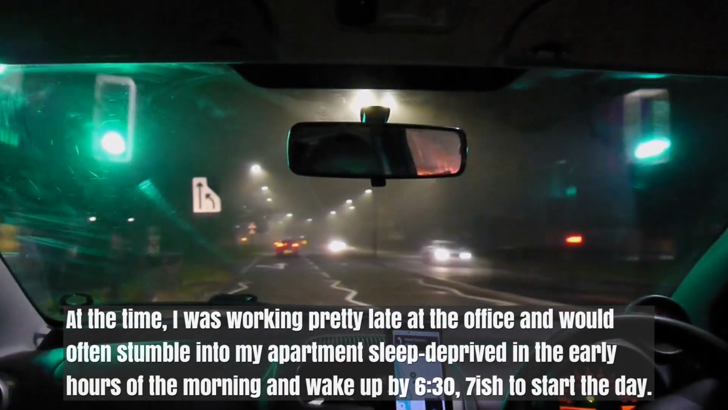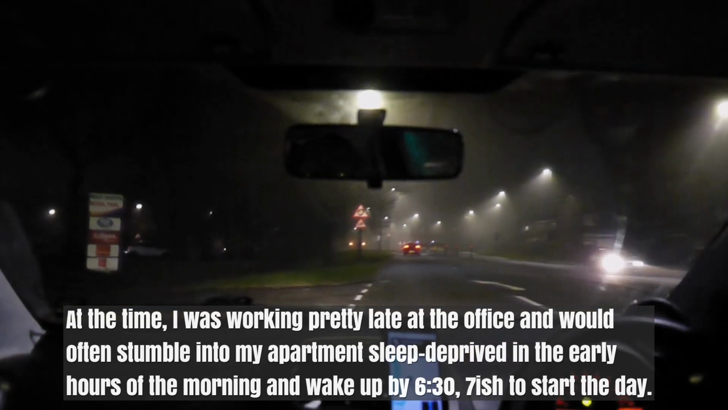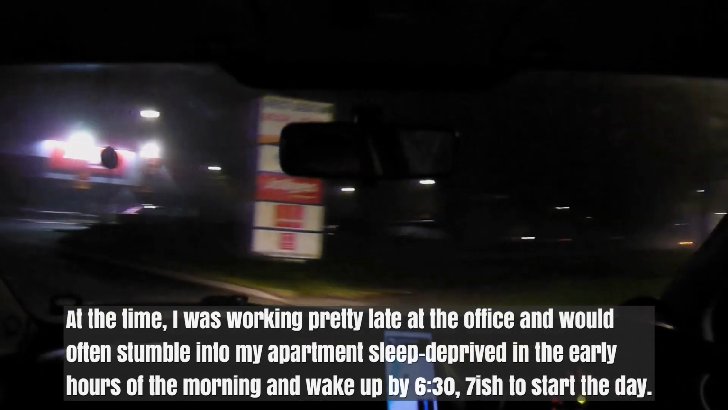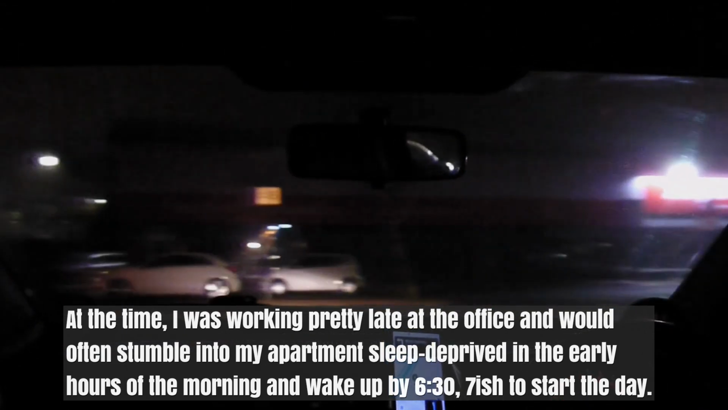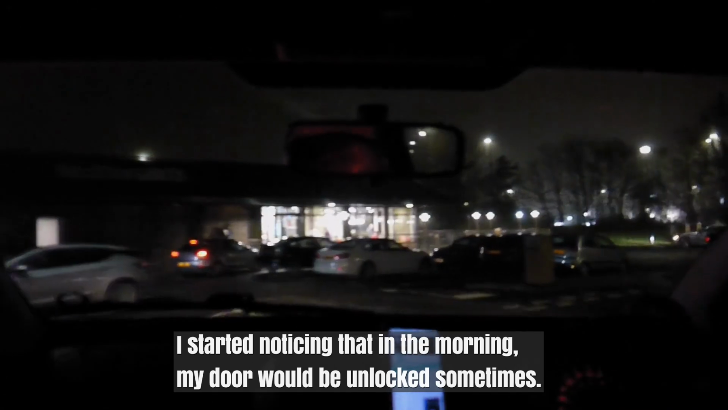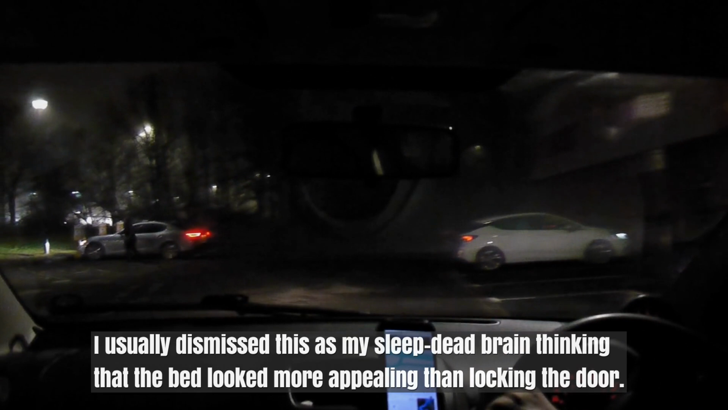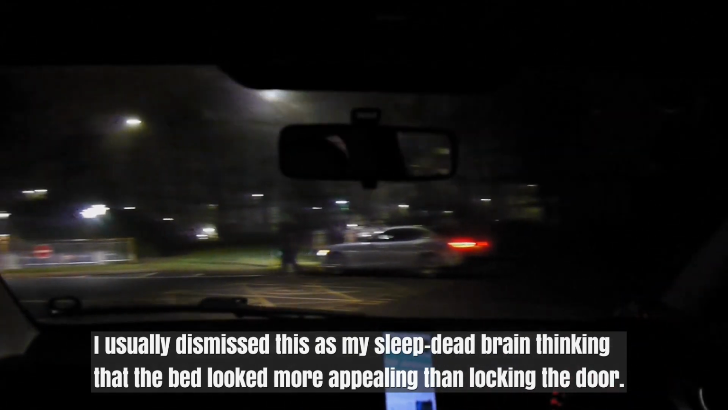At the time, I was working pretty late at the office and would often stumble into my apartment sleep-deprived in the early hours of the morning and wake up by 6:30, 7ish to start the day. I started noticing that in the morning, my door would be unlocked sometimes. I usually dismissed this as my sleep-dead brain thinking that the bed looked more appealing than locking the door.